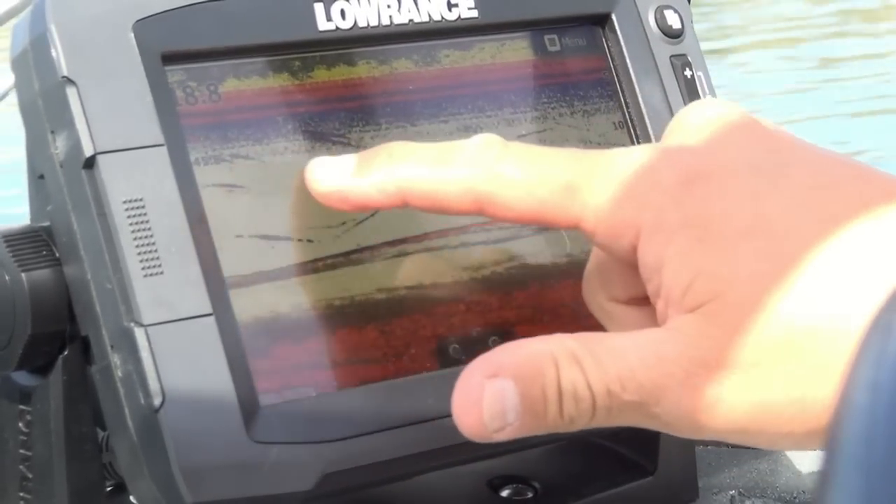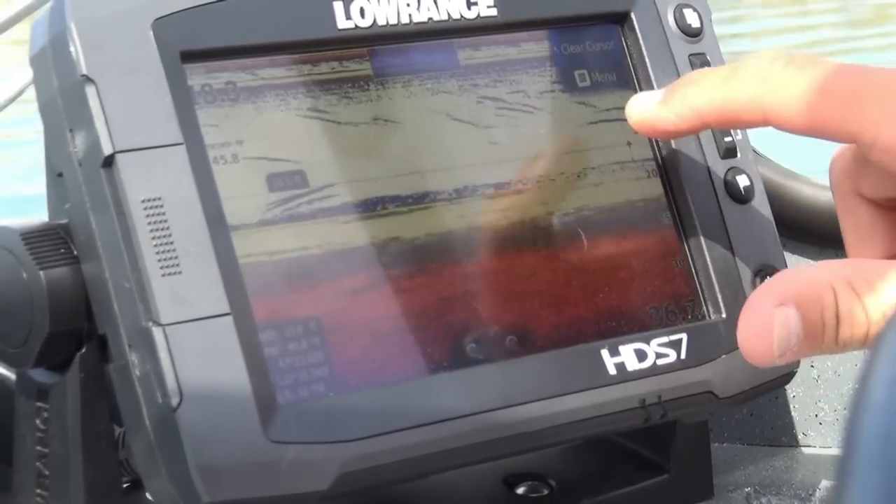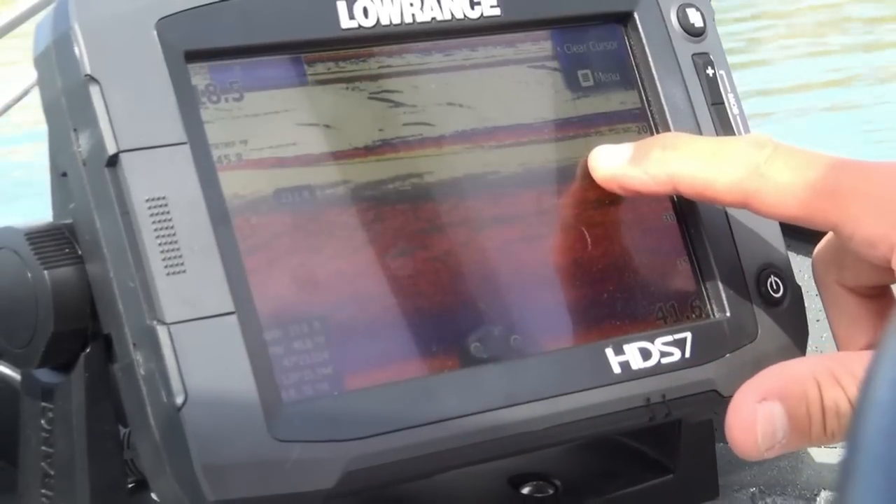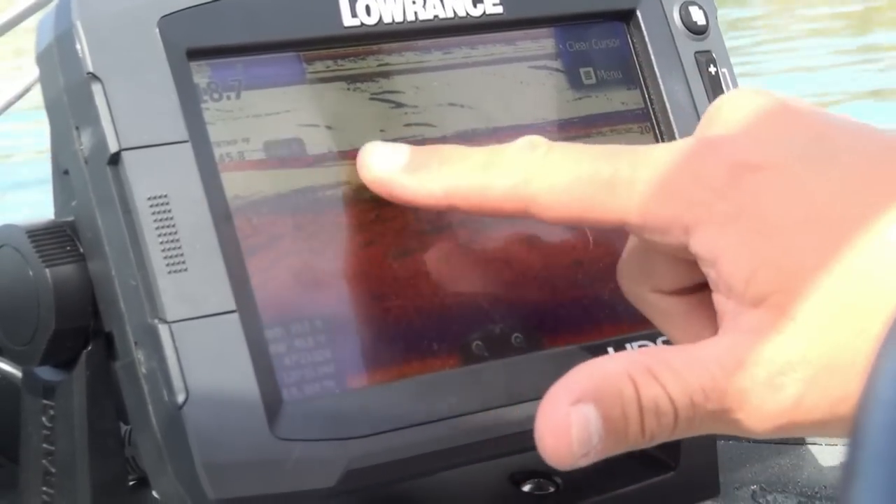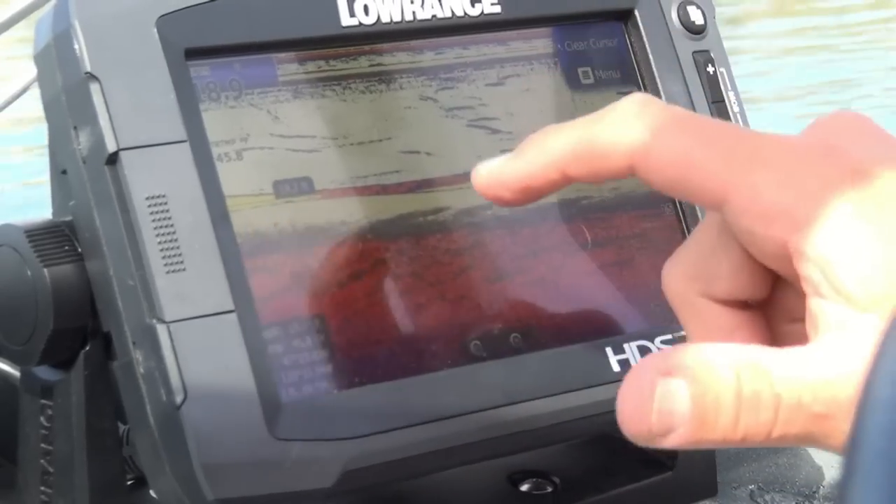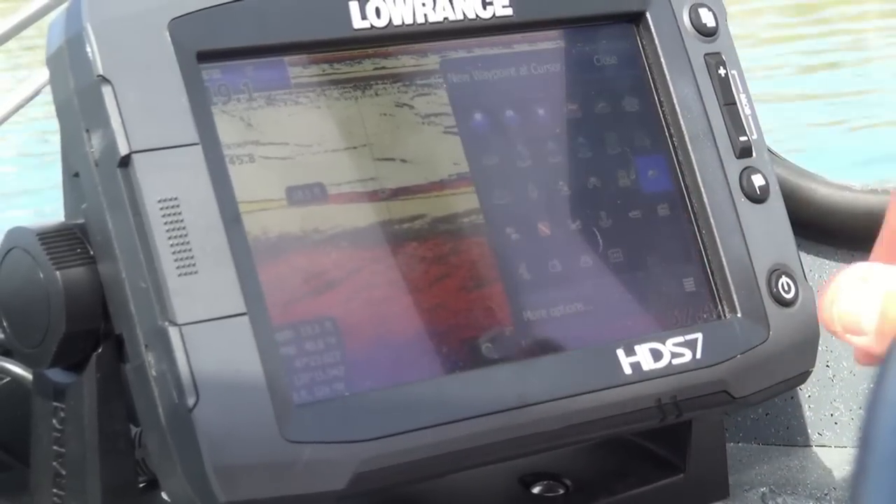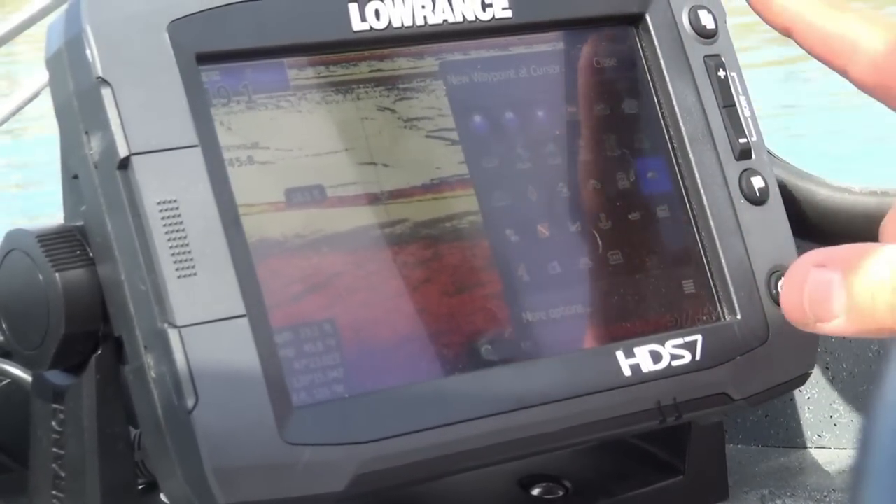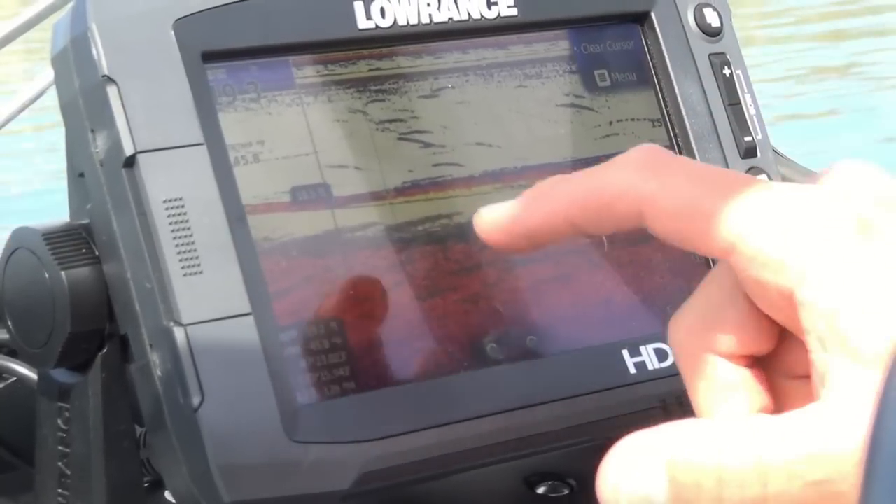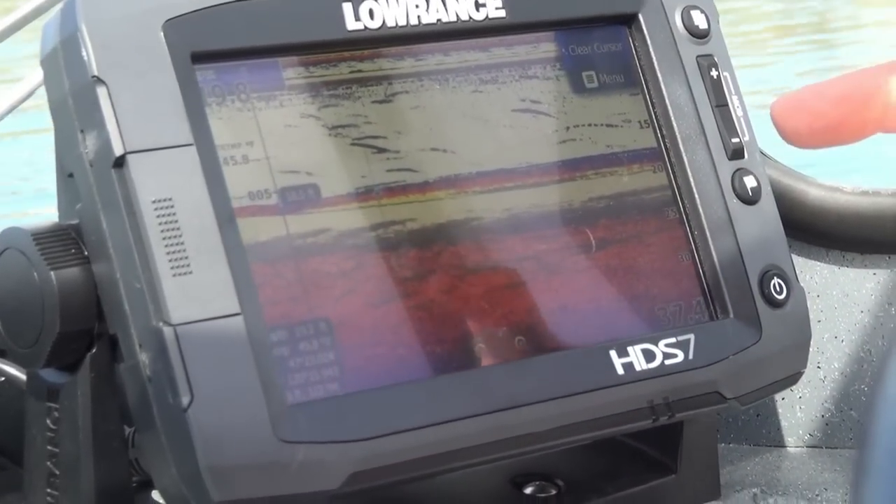I can actually grab this screen and slide it back and go back into history and see where that rock pile was. And now let's just say for instance there was a tree right here and I wanted to go back to that tree. I can tap on that screen, hit waypoint, and let's say I'm going to put an X there, and now I've set a waypoint on something that I went over 10 minutes ago.